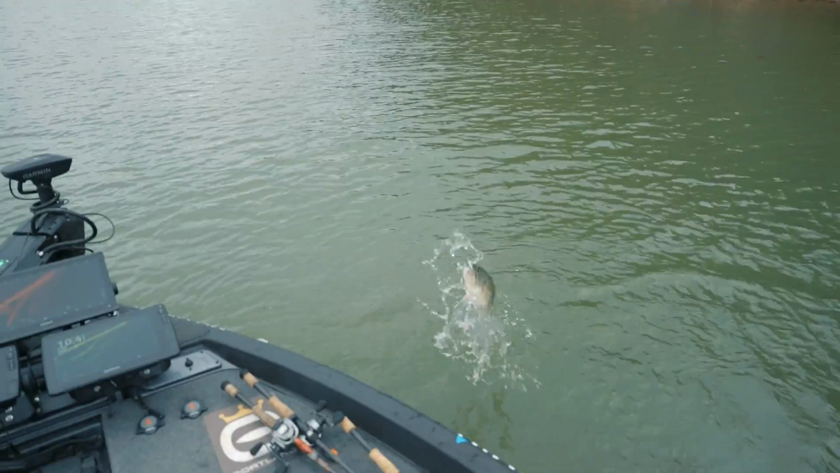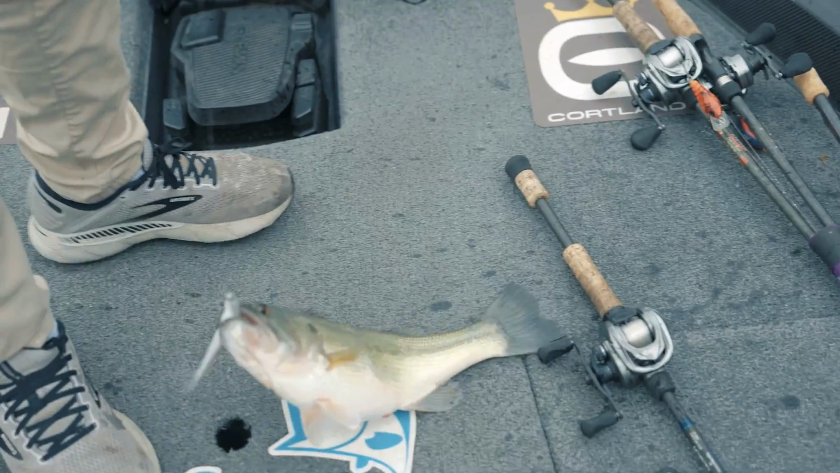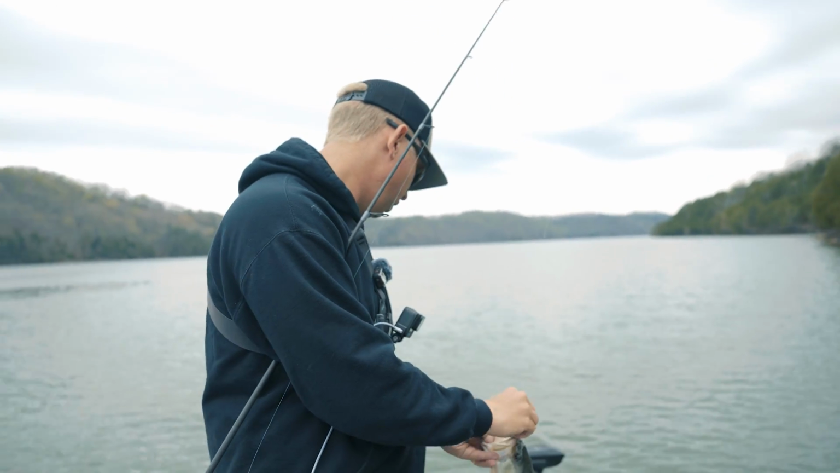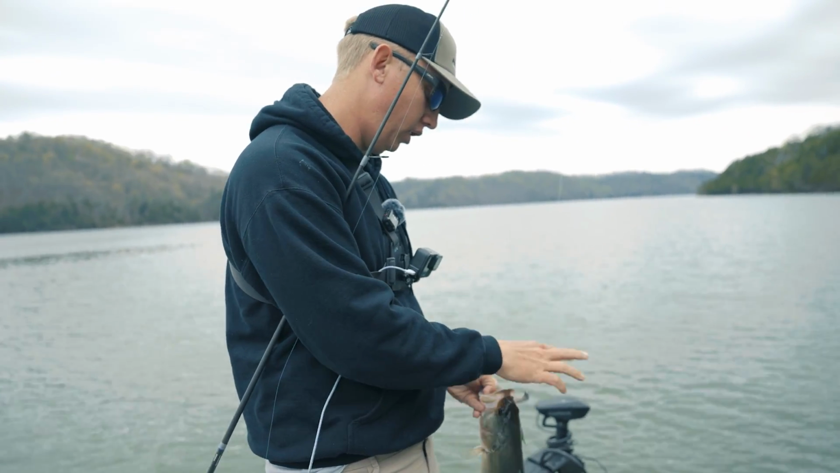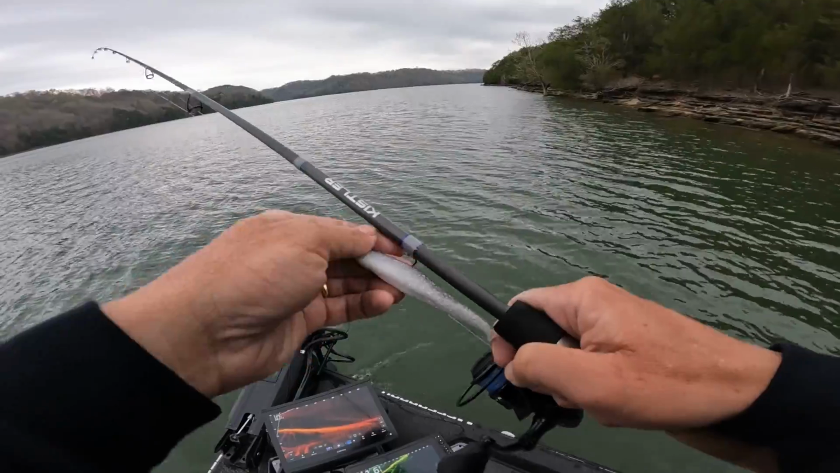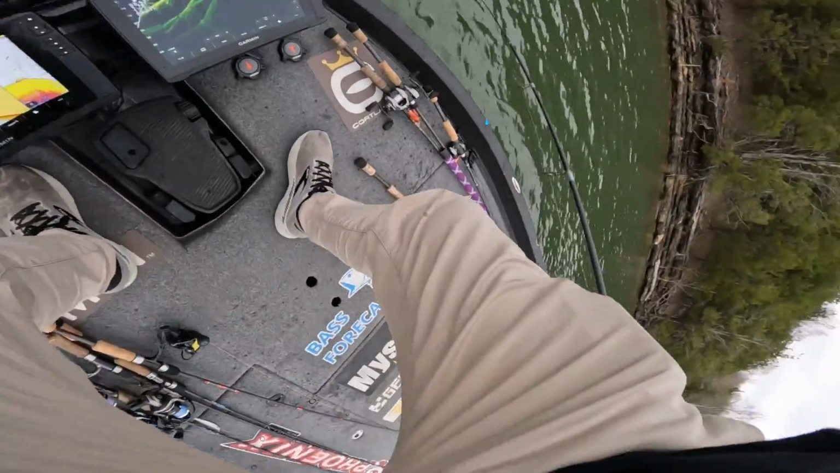Largemouth. Tubber. He doesn't have any sores on him. I've caught a lot of fish this week with sores all over them. Hey, look, they're still fat, but they look sick. All right, let's get out of here. I need to find a good zone. A good zone. This zone ain't good enough.